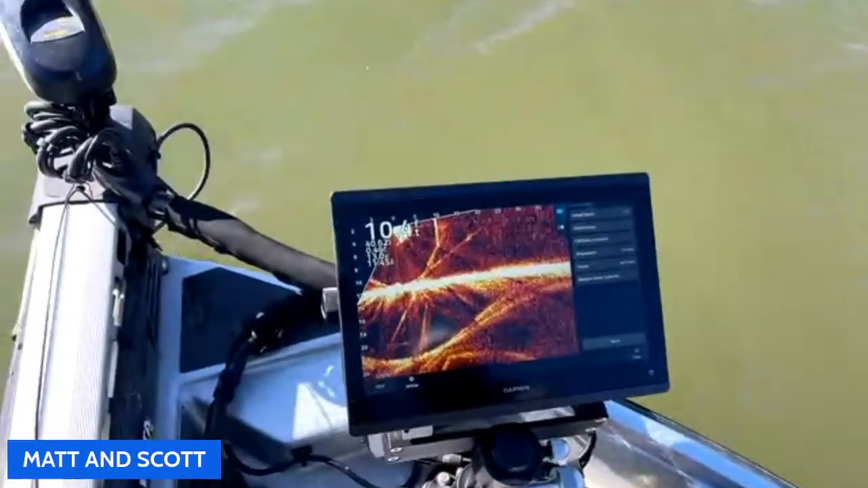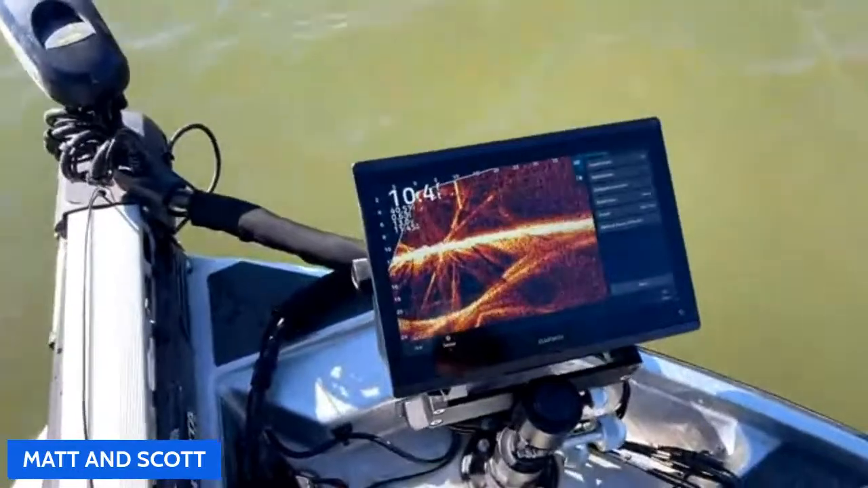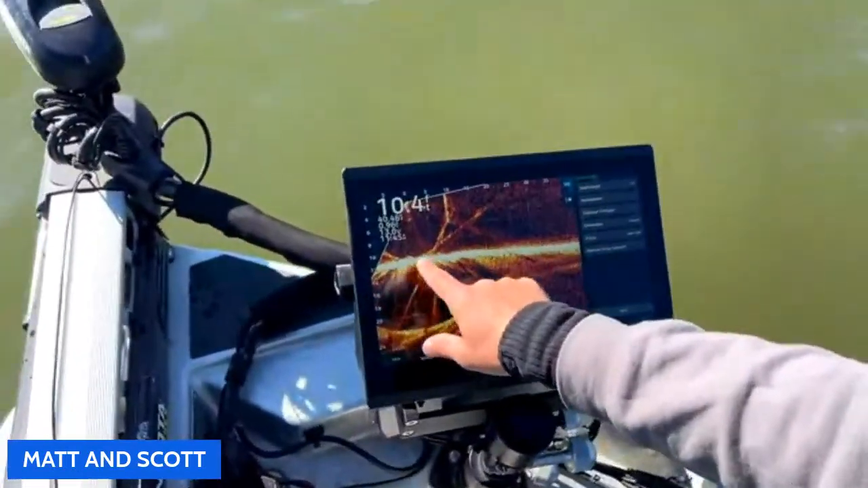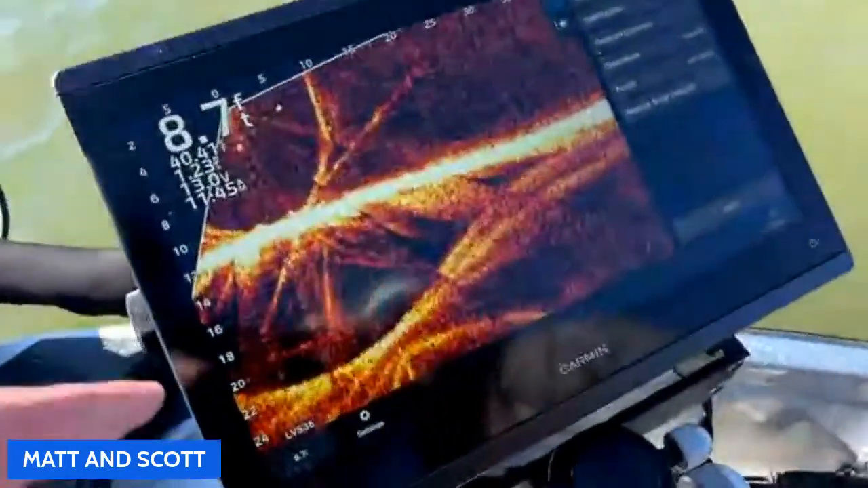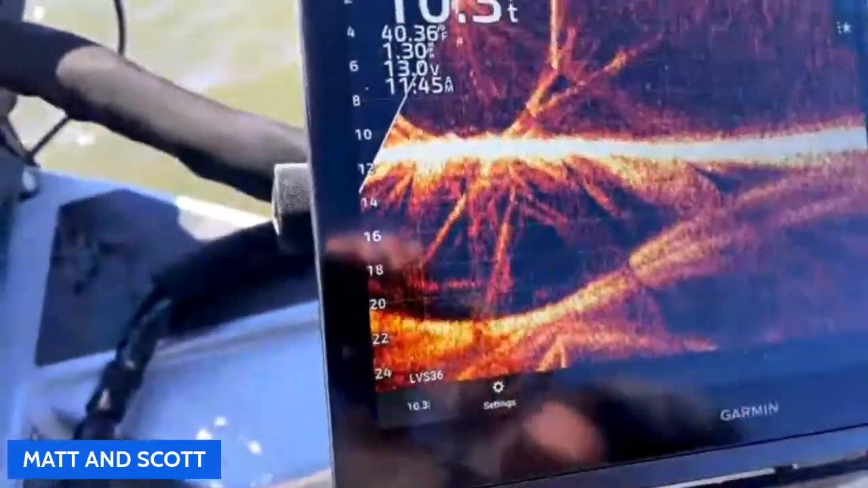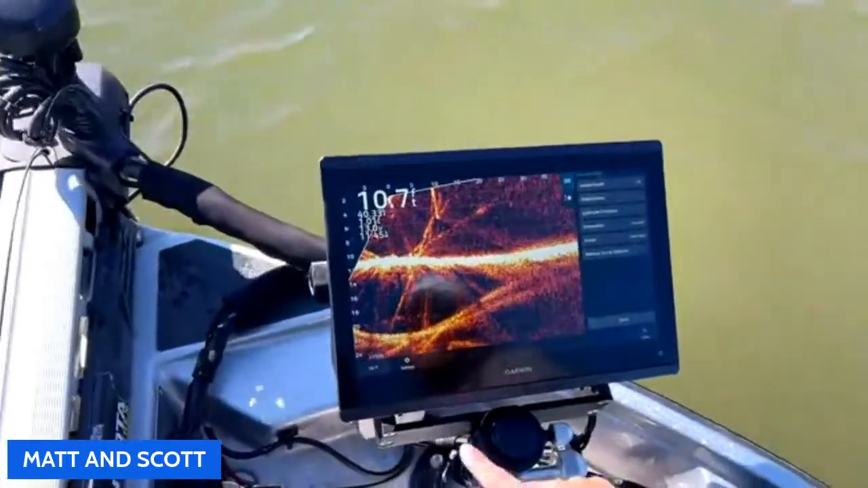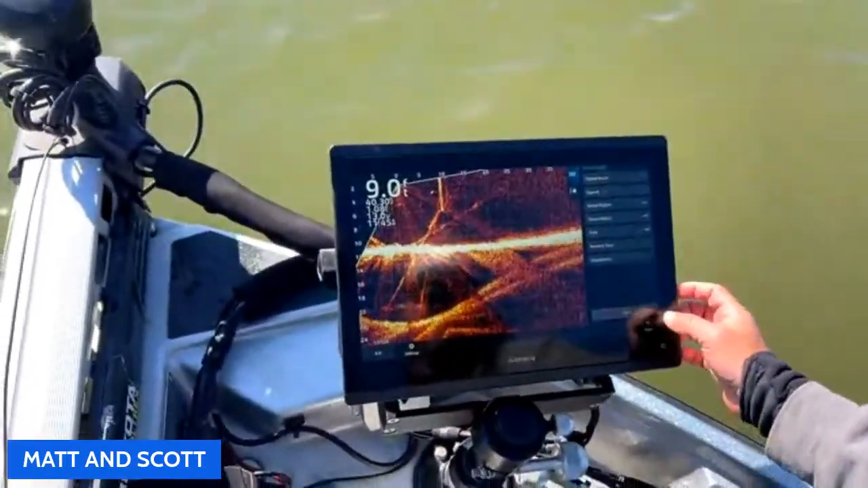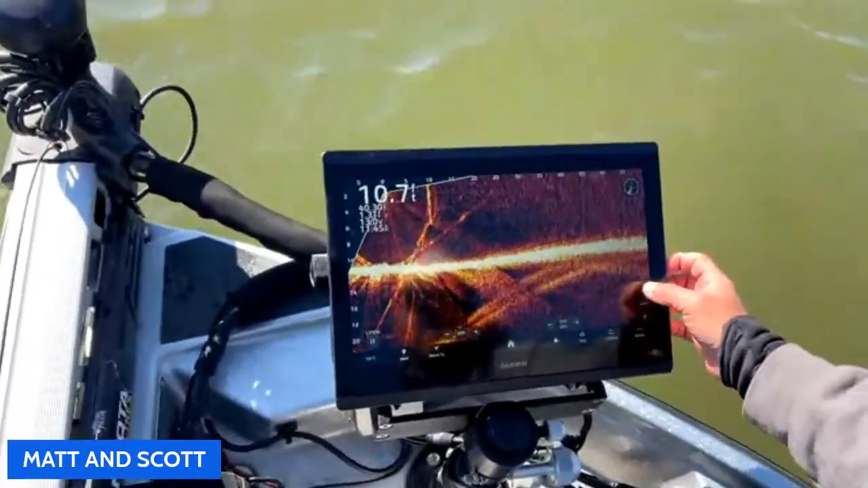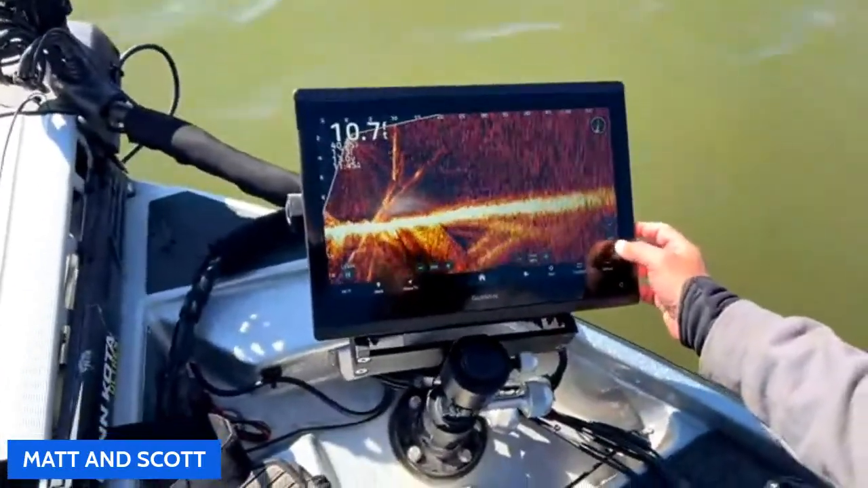Okay. Whoa, what the heck is that? So you can see now we're up in 10 feet of water. But what's this whole thing? Well, that's the bottom reflection. We'll need to calibrate it. Every time we make an adjustment like this, we want to calibrate that to get rid of this. There, it disappeared. I made it disappear. No. Right? Put a Band-Aid on.